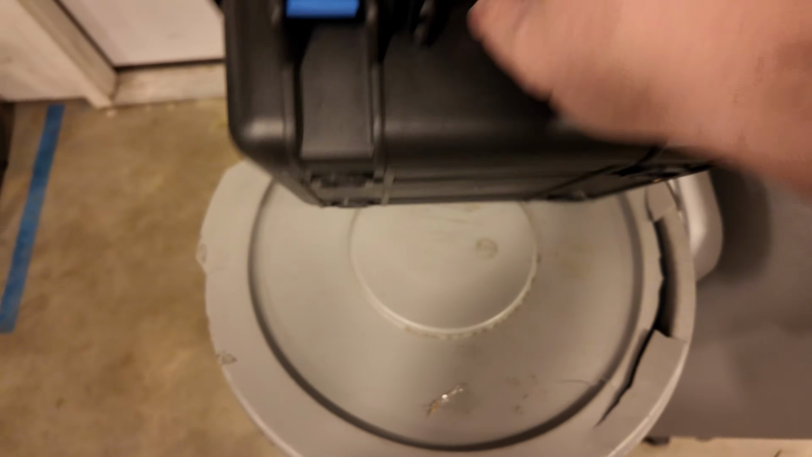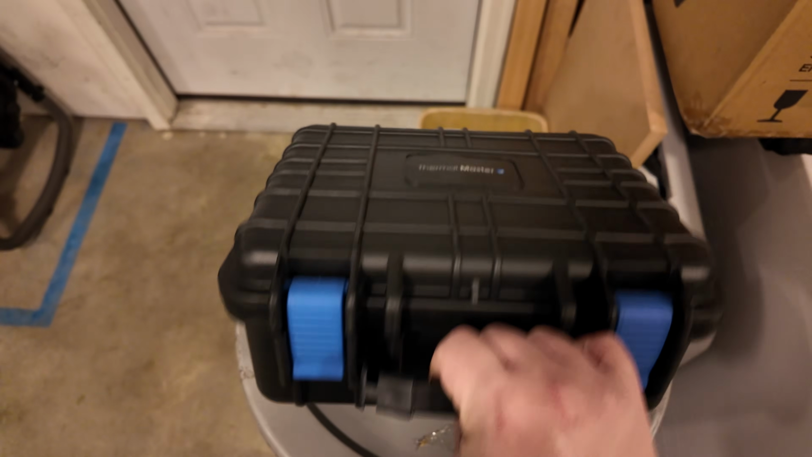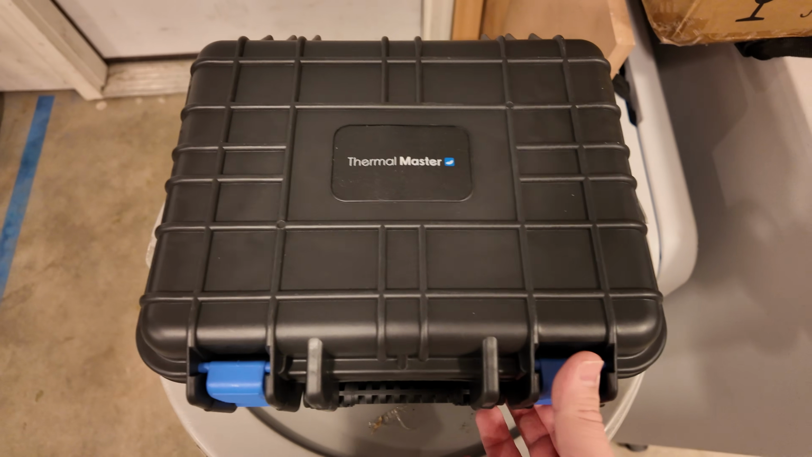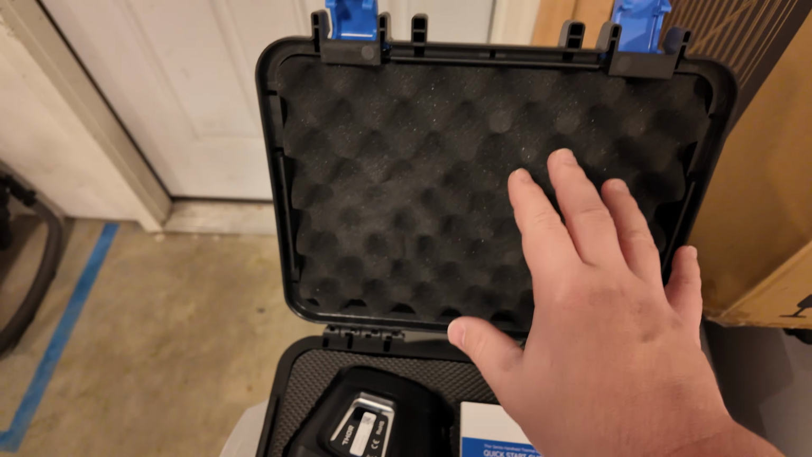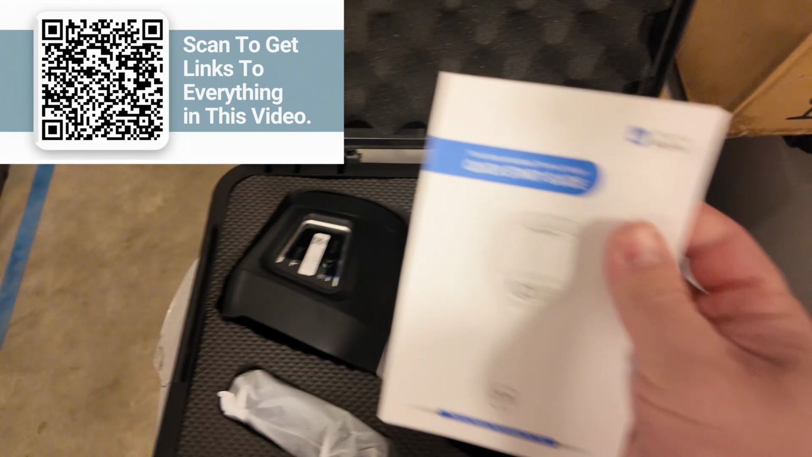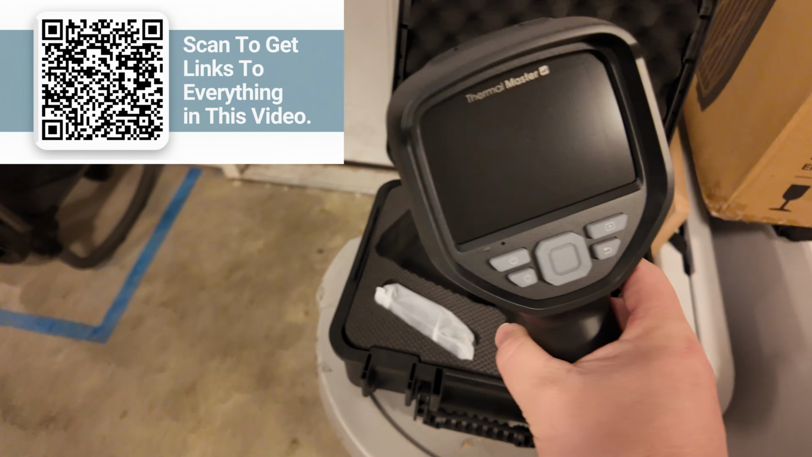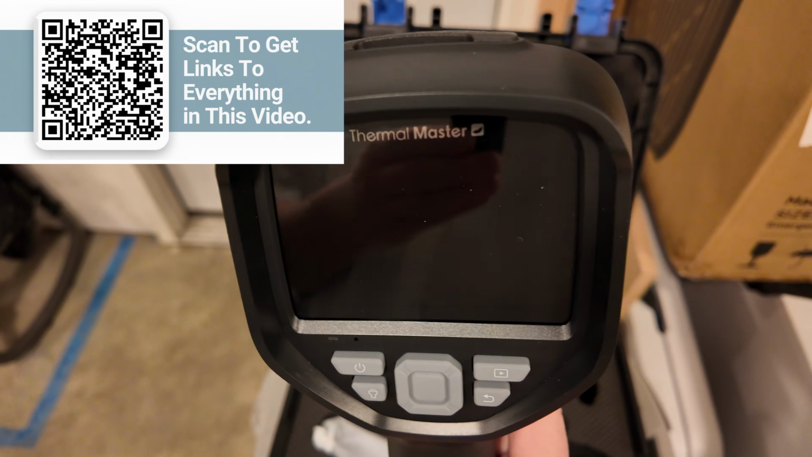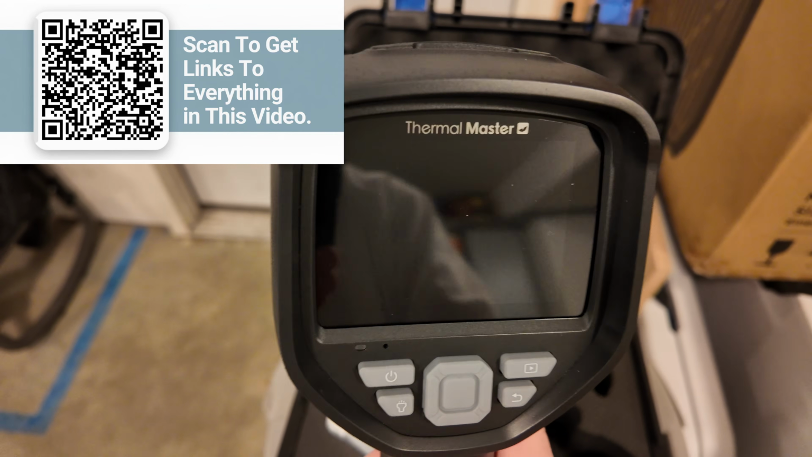First, check out how nice this hard case is. So it just keeps your tool in pristine and protected condition. The whole interior is filled with foam. Got some documentation here. Ooh, look how deluxe this looks. That screen is giant. I love it. You're going to be able to see so well.